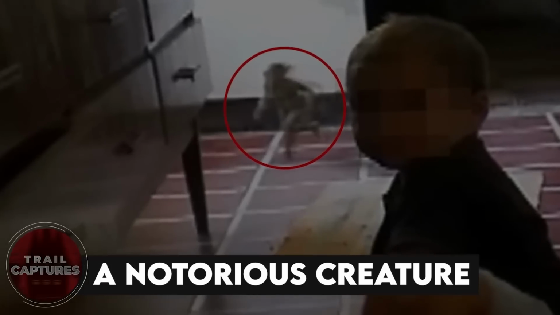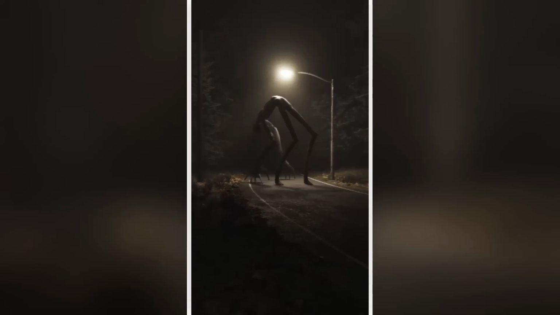A notorious creature. Creepy things can happen anywhere, and creepy creatures can appear anywhere, and this woman experienced it when at home. While all she wanted was to record her baby playing on the ground, she ended up getting footage of a tiny being running free in their home. And no, it wasn't a lizard or a rat. In fact, it looked kind of like a human, but a very tiny one. So does that mean dwarfs are real?